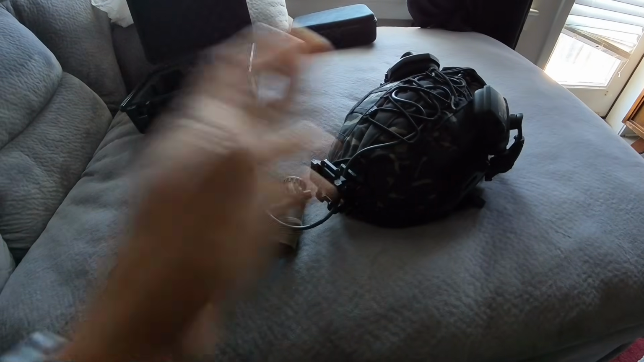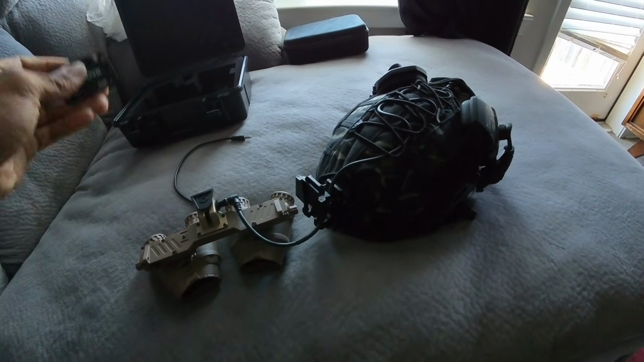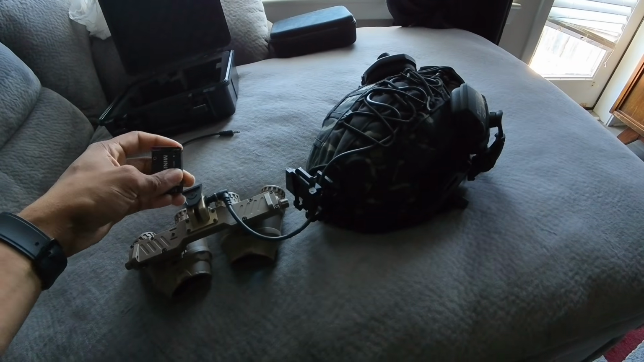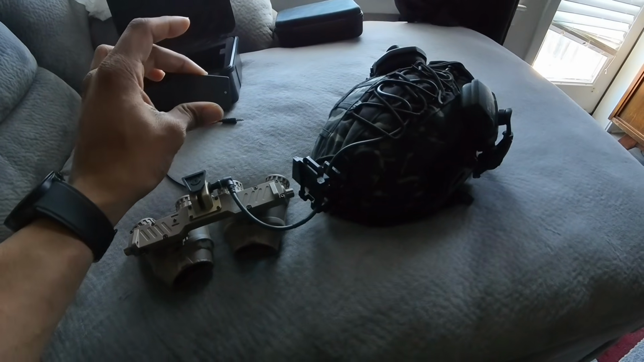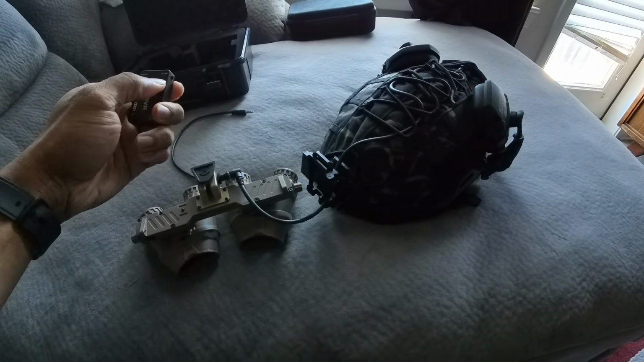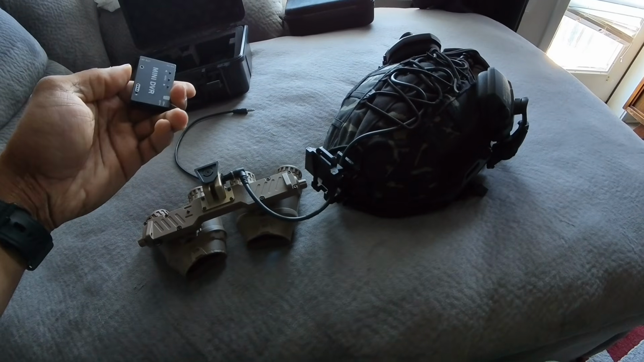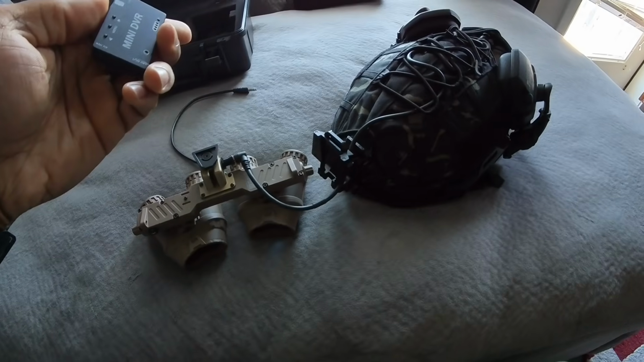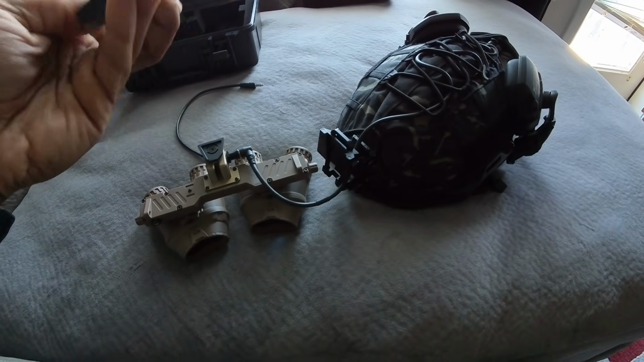The DVR leaves much to be desired, because first of all, I have to tuck it somewhere on my helmet, and then it has a flashing light. It's got a power light, and then it has a flashing light that lets you know that it's recording.